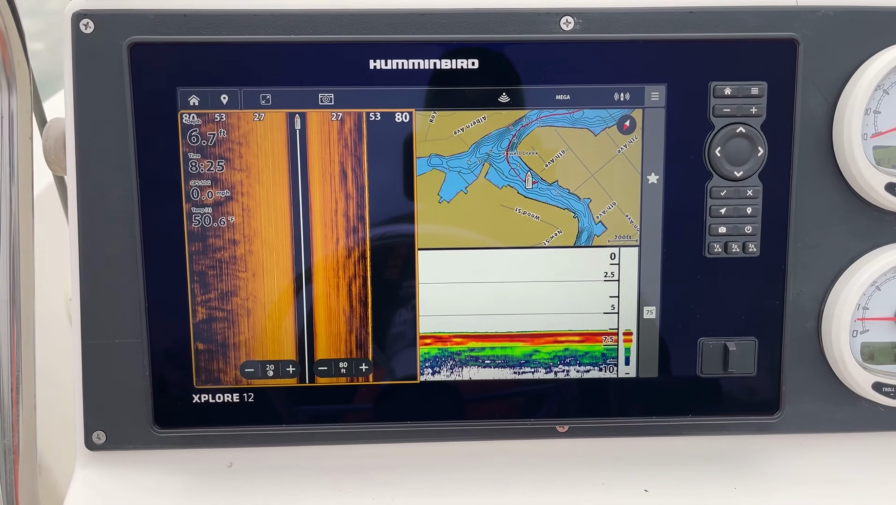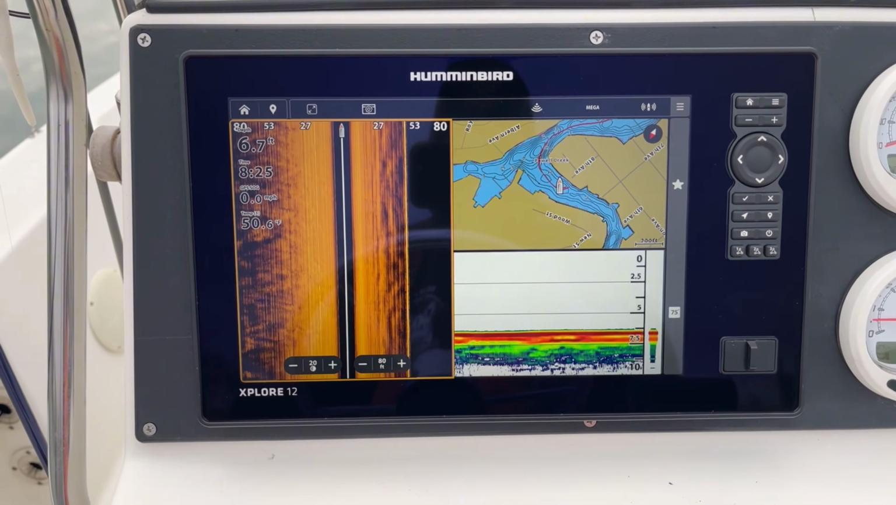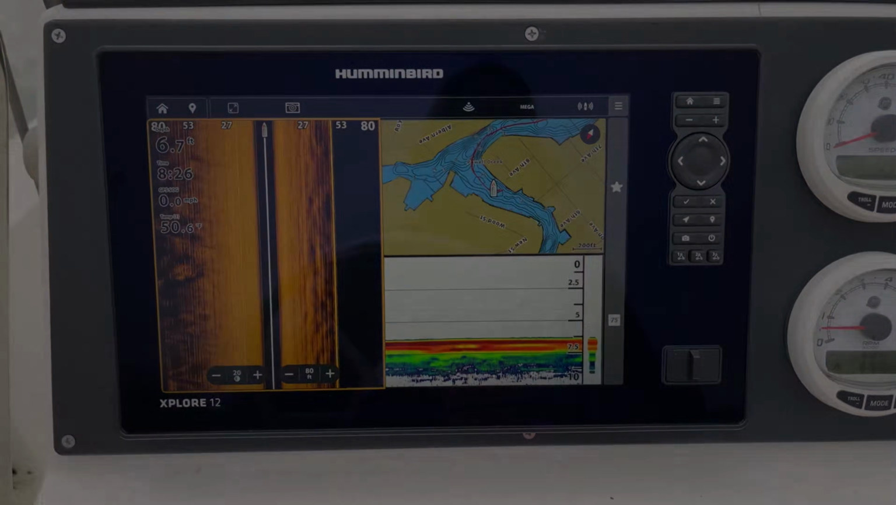All right, let's start moseying off. We're going to fish along the marshes today. We got high tide outgoing. We're about an hour and a half into it. This boat gets real skinny. Let's use it to its advantages. All right, see you guys out there.